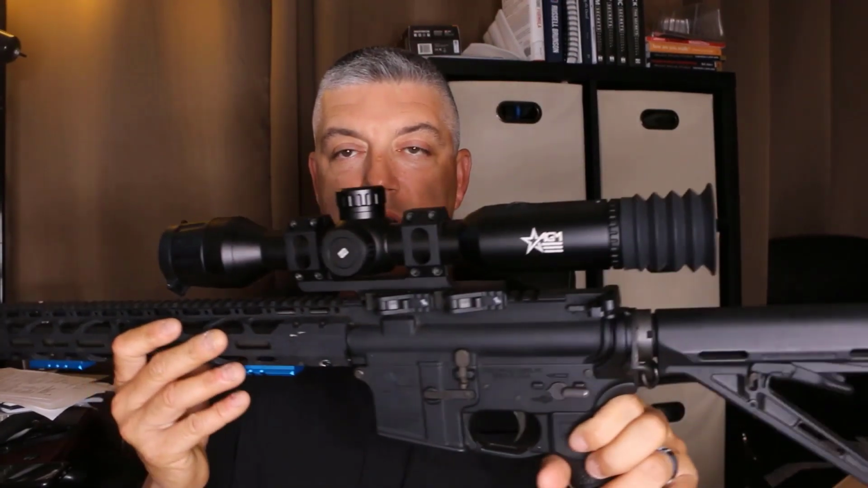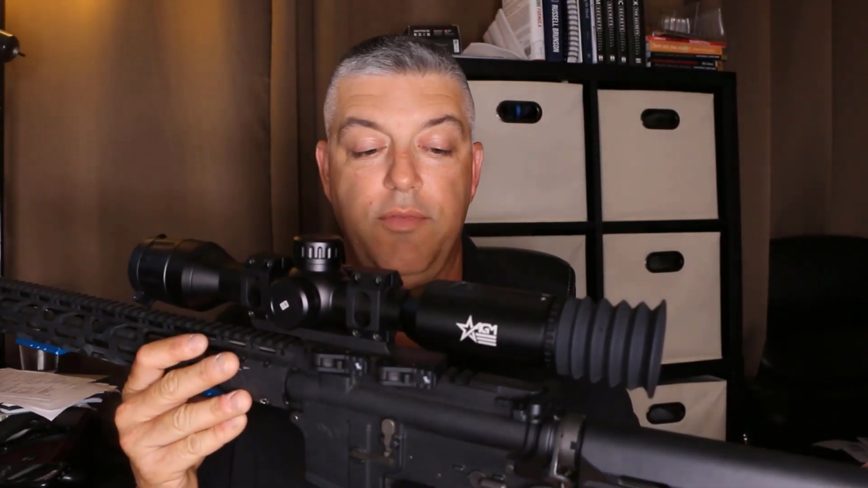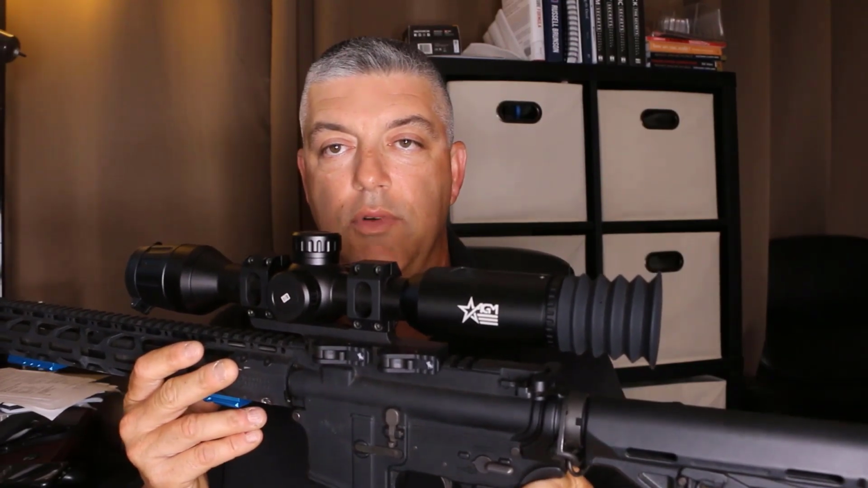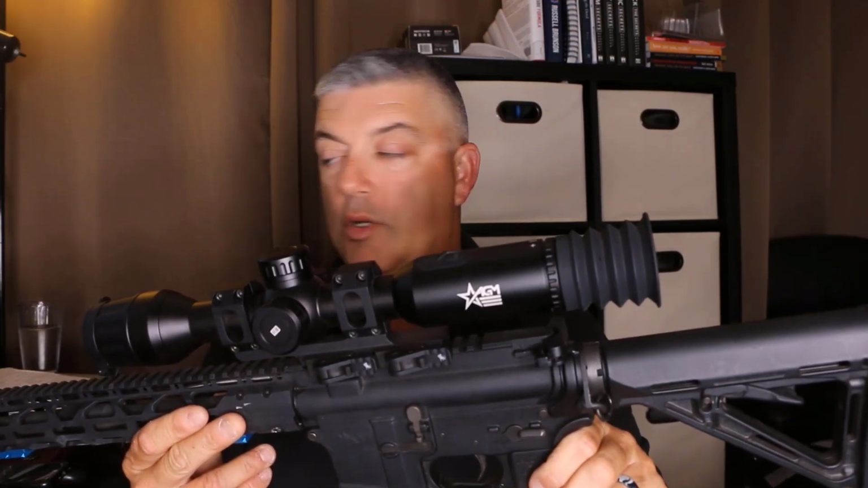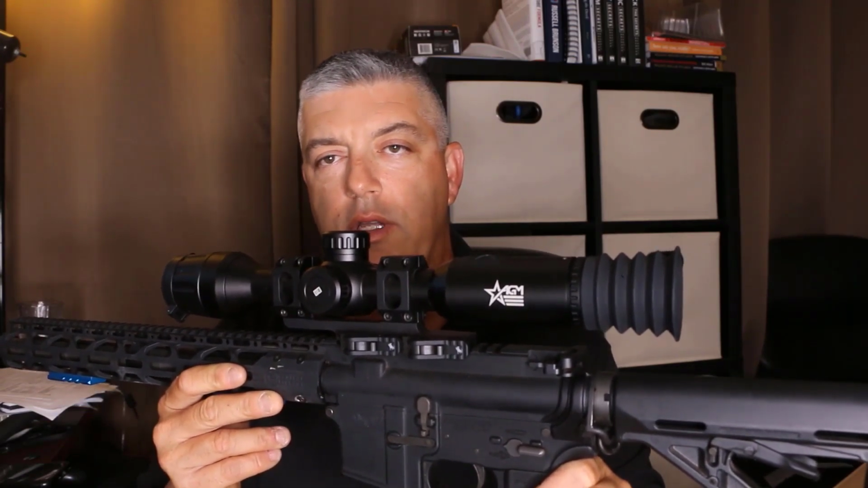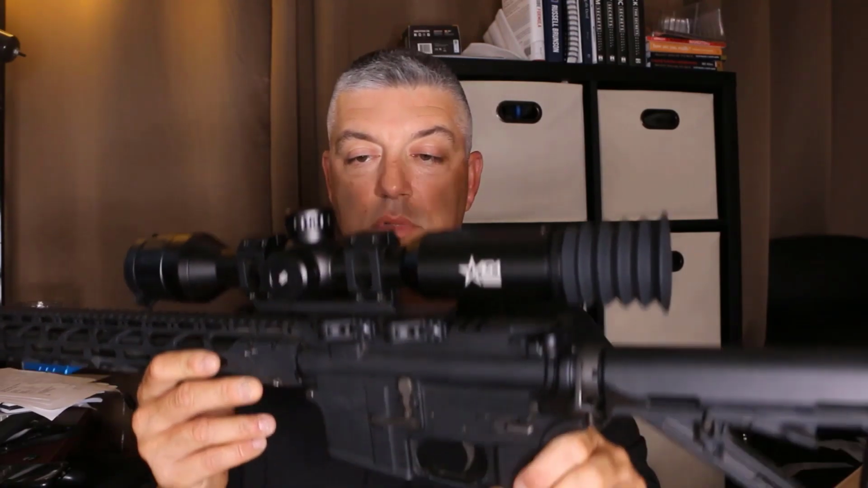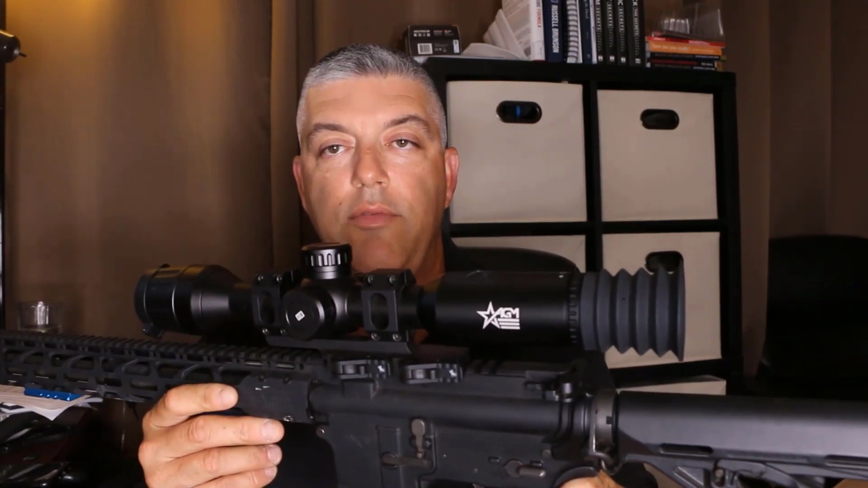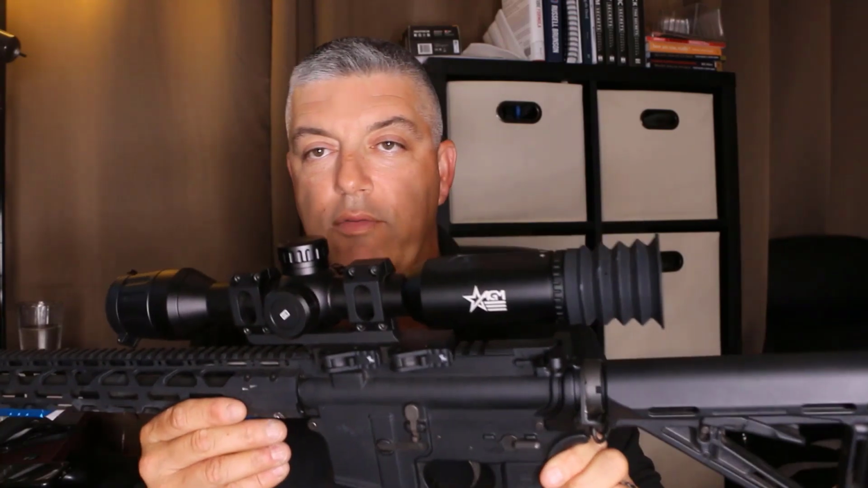So number one, as you can see, it is a traditional style scope. It'll fit on pretty much any gun, as far as a bolt action or an AR style. Some of the smaller compact ones are harder to use on bolt actions if they don't have the right mount on them, but this one definitely comes with a great mount as well, so it can be used on different rifles.